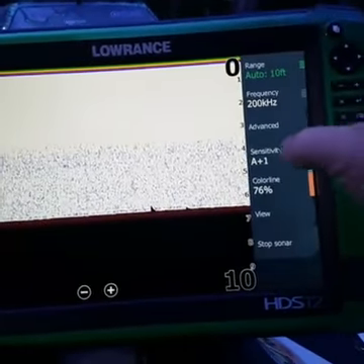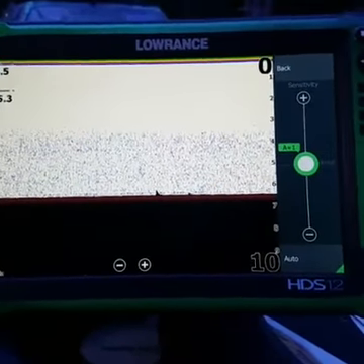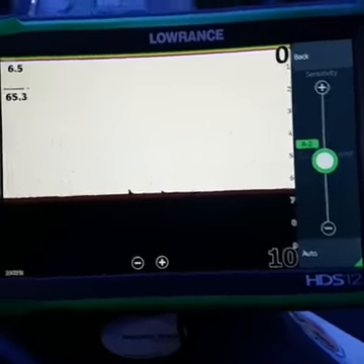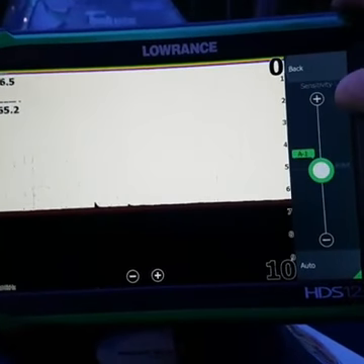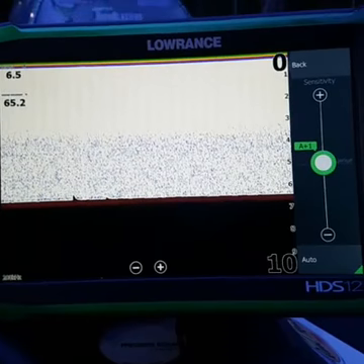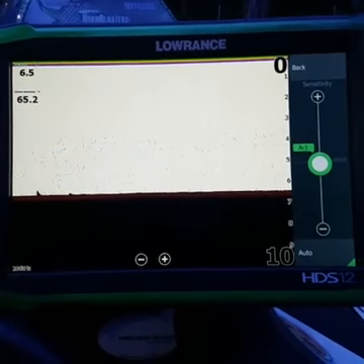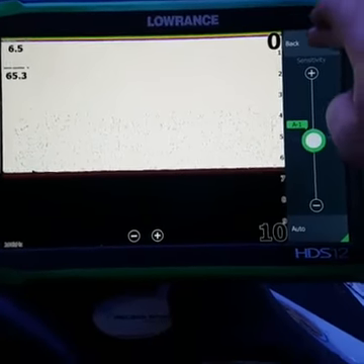Once we go back there, sensitivity is something that I play with a lot. For everyday use to eliminate some craziness, go to A-2 or A-1. It eliminates a lot of bubbles, a lot of trash, stuff you really don't need to see. If you're going to be drop shotting, you can keep it on auto +1. If you know how to read the graph and you don't want to get confused, auto +1, even auto or auto -1. That's something I tweak throughout the day, going up and down, depending on what kind of fishing I'm doing.